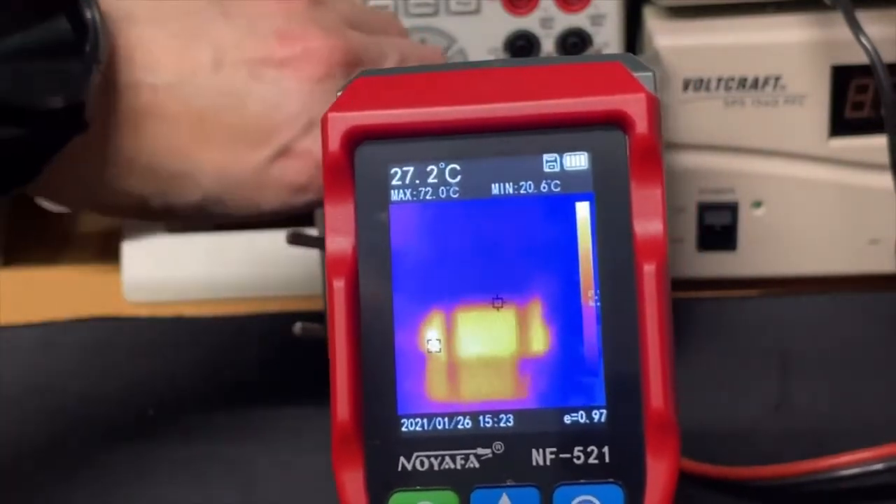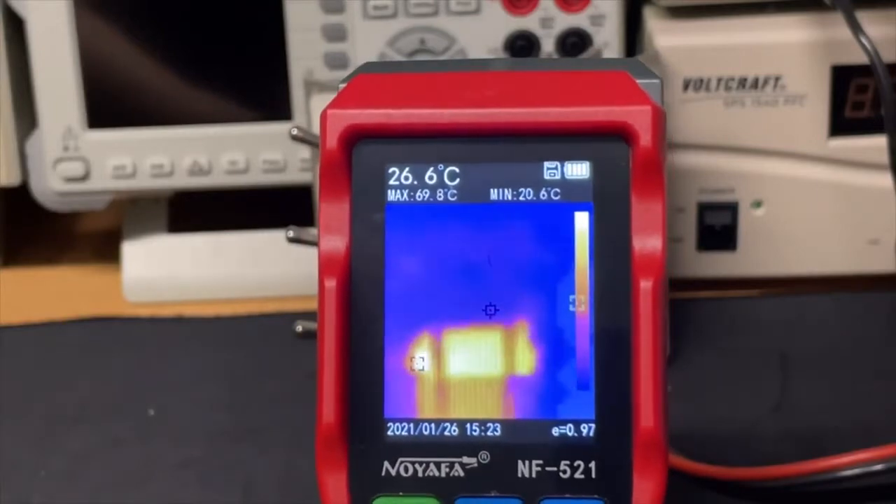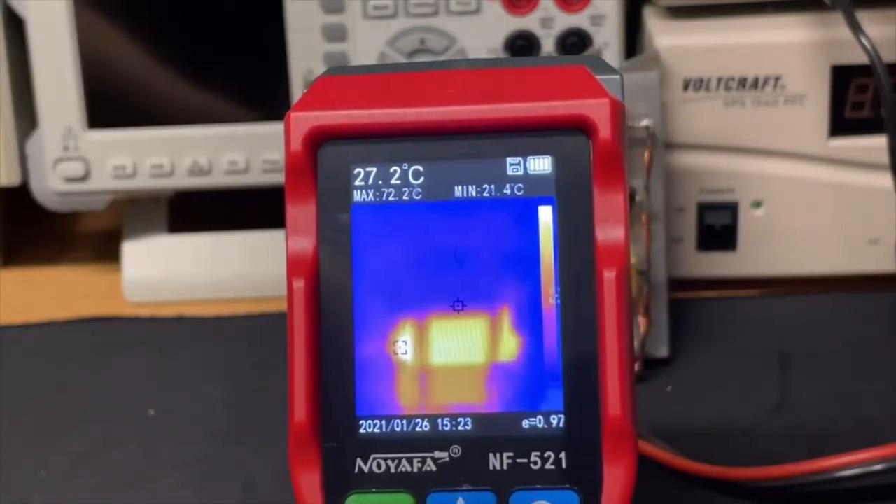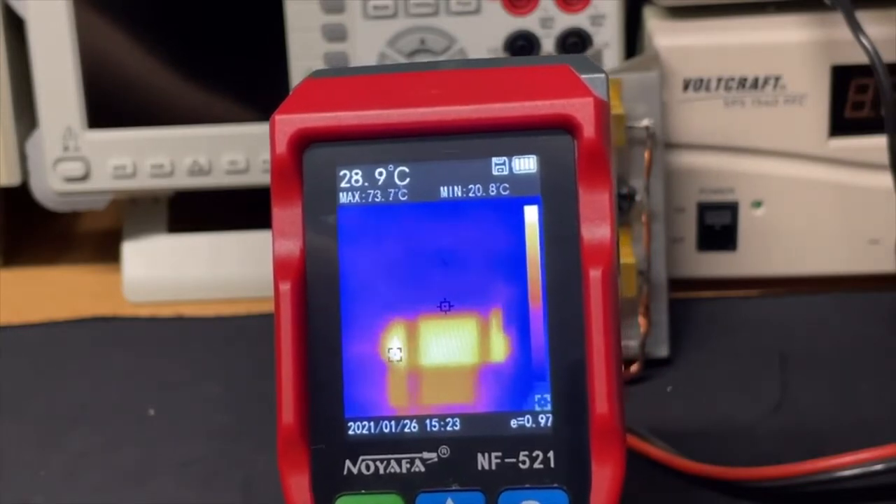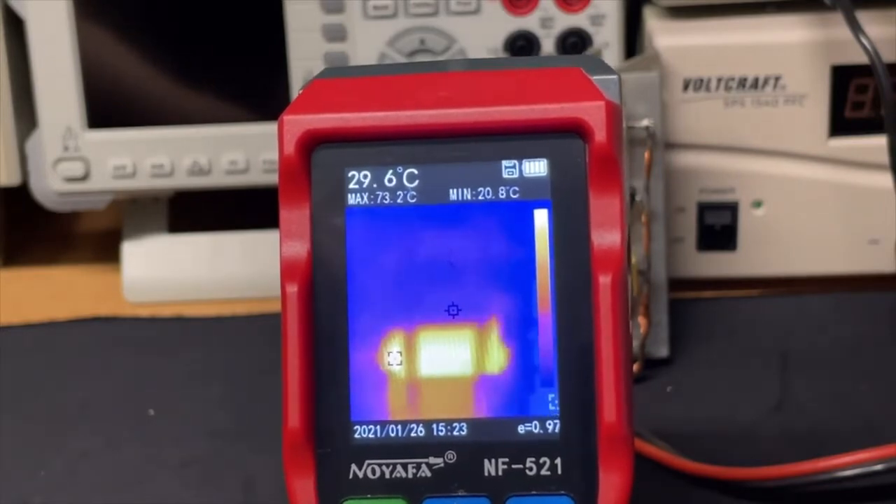And the fourth. Let's heat the whole stack. Then the other ones will cool down, and then the other resistors will slowly heat. And probably they are all the same value, but they are 10%, or 5%.